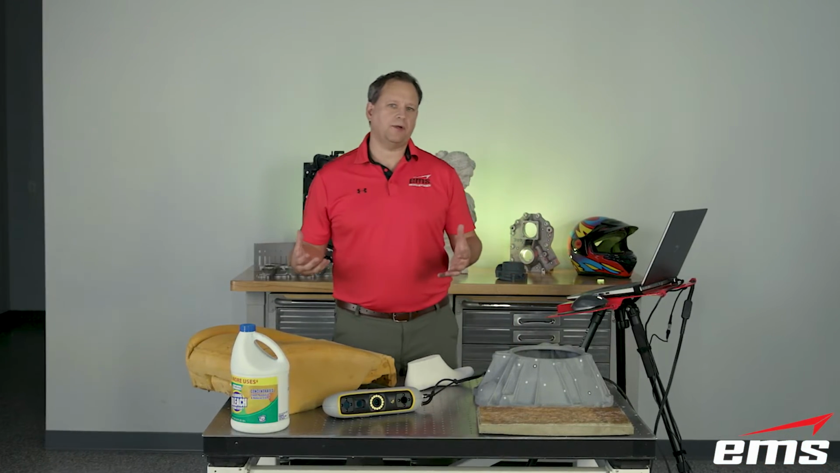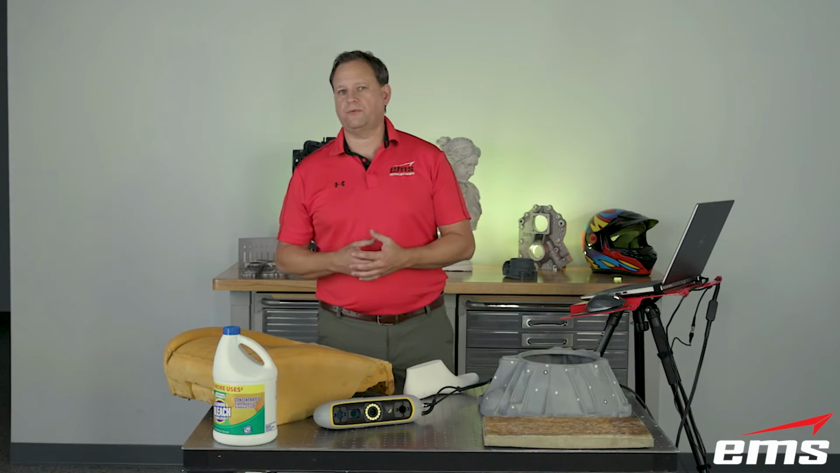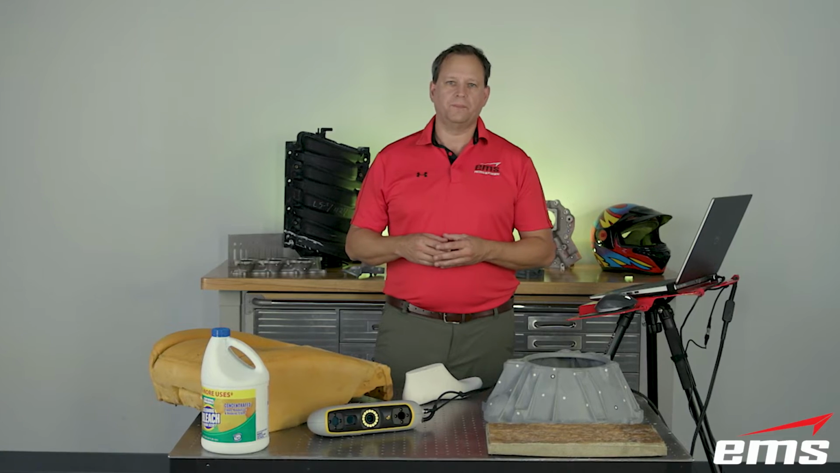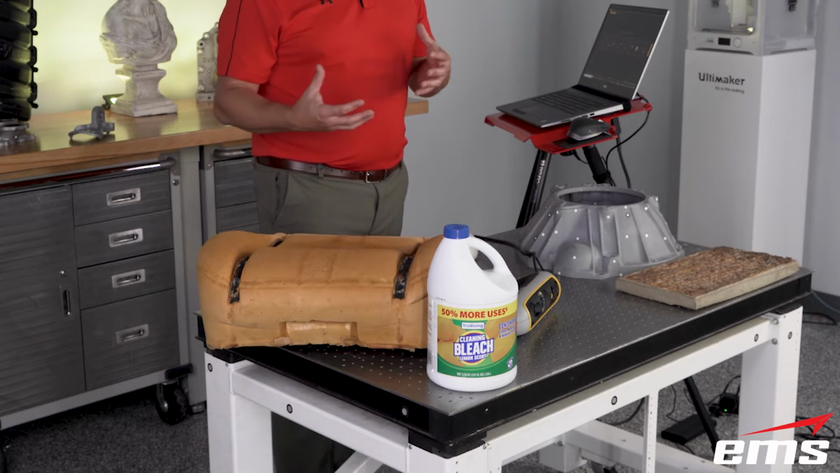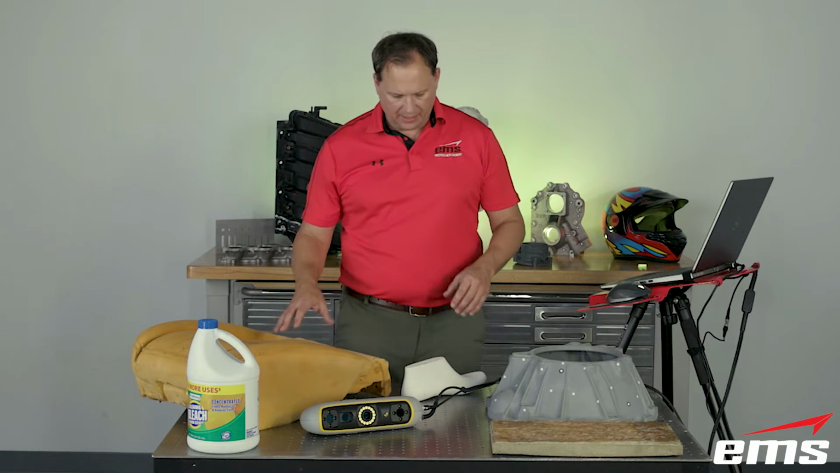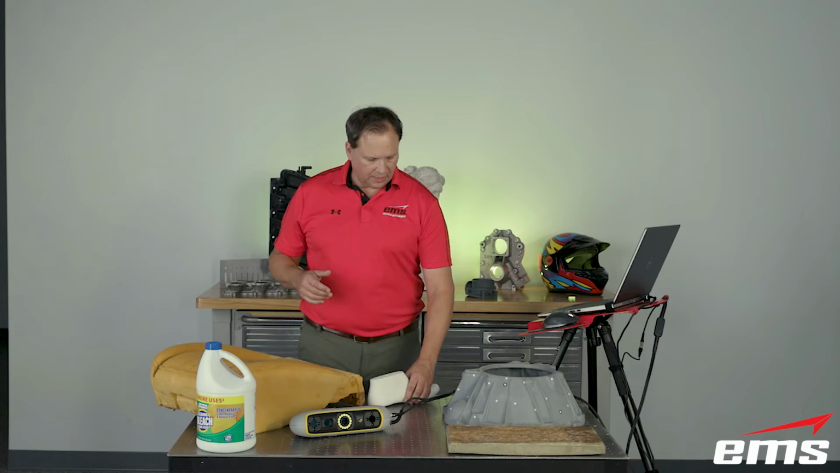All right, let's talk a little bit now about what the applications are. What is this scanner good for? Well, it's got a lot of uses. But in general, any kind of general reverse engineering application is what the scanner is going to be really good for. For example, patterns. Here's a piece of foam. This could be wood or foam or another material. Maybe it's been carved out by hand and now you want to scan it and get it into 3D CAD. It's great for that. Things like medical prosthesis also are a good fit.